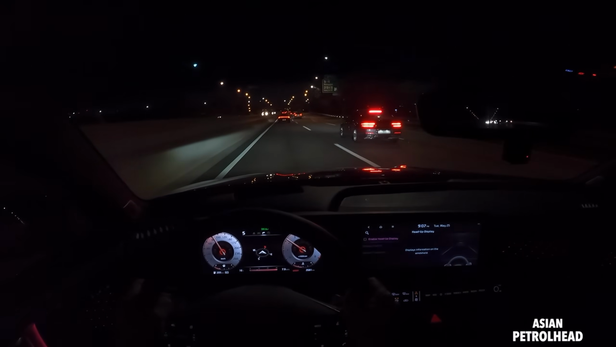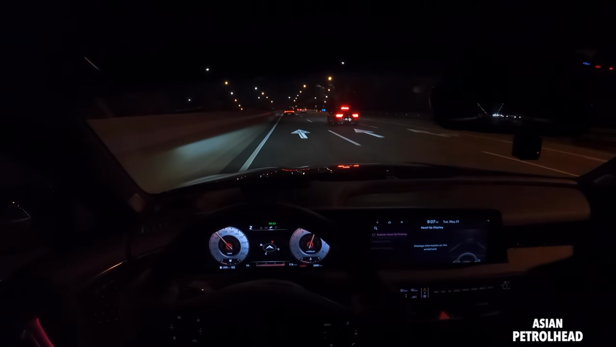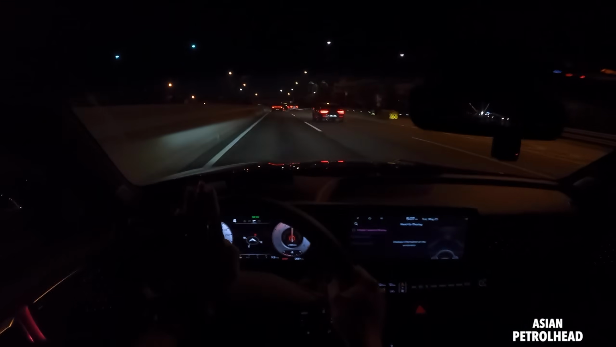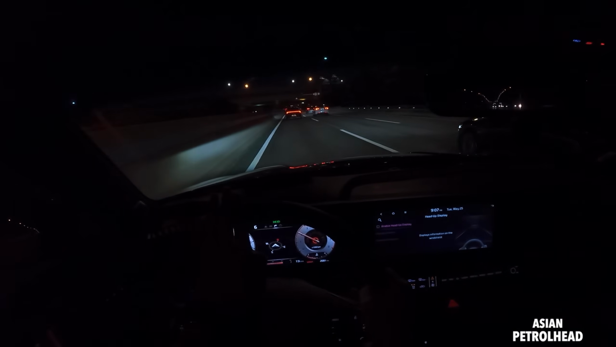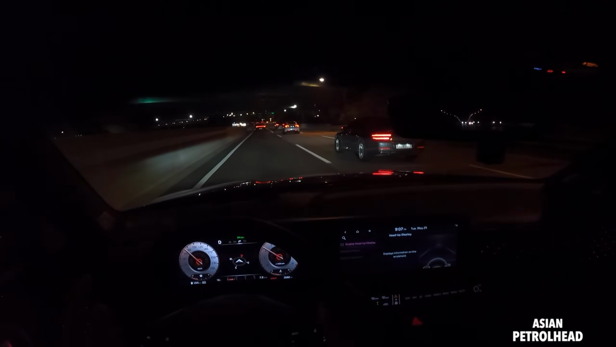Okay, so the engine is mated to an 8-speed automatic. Let me just show you it working in action. 5, 4, 3, 2, so 3, 4, 5. So it's pretty good. It's rather smooth. Yes, I think it's tuned to be most efficient.